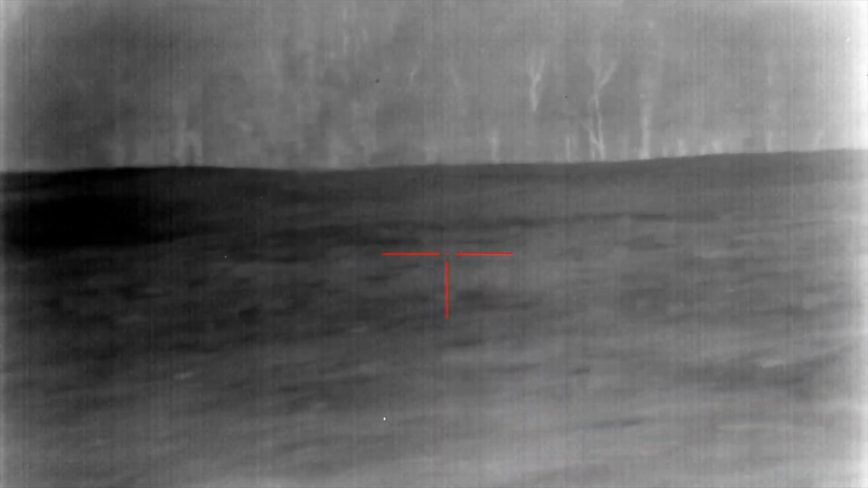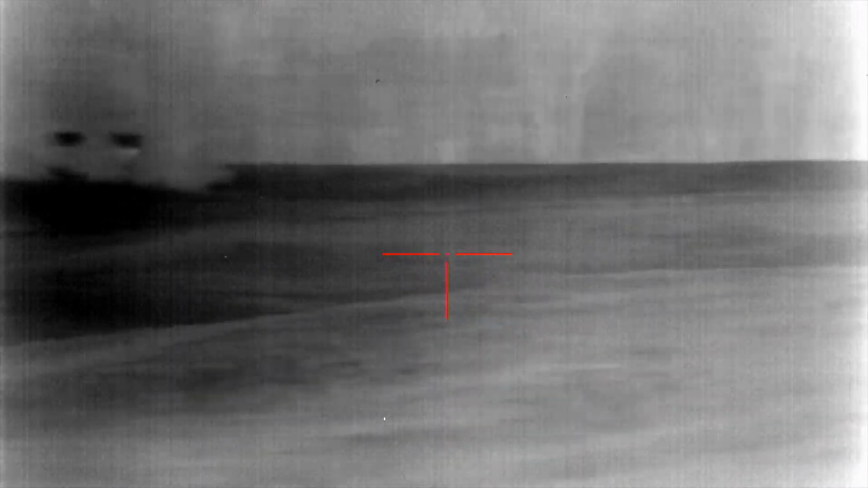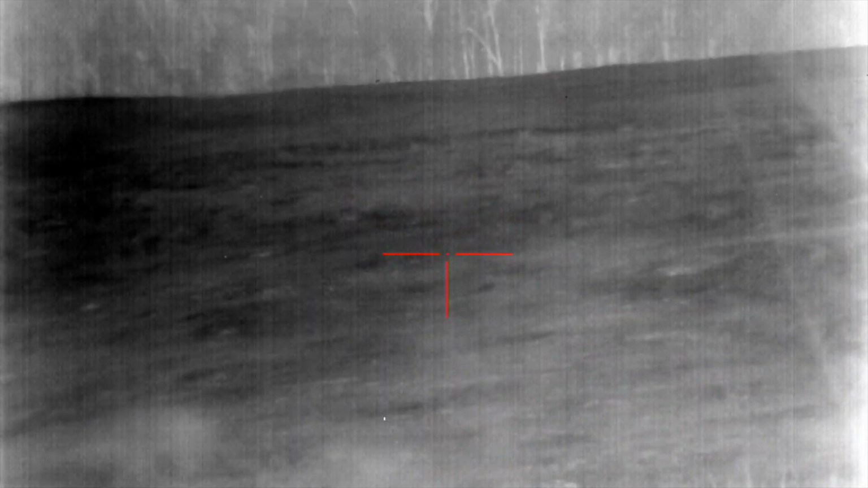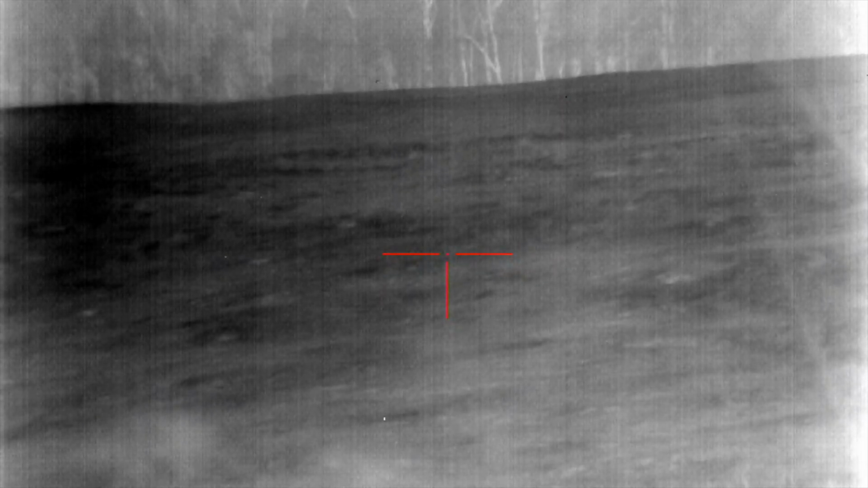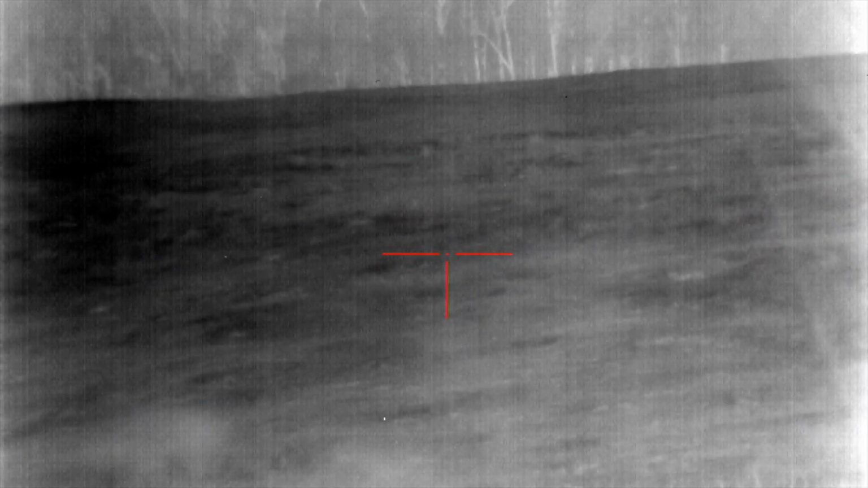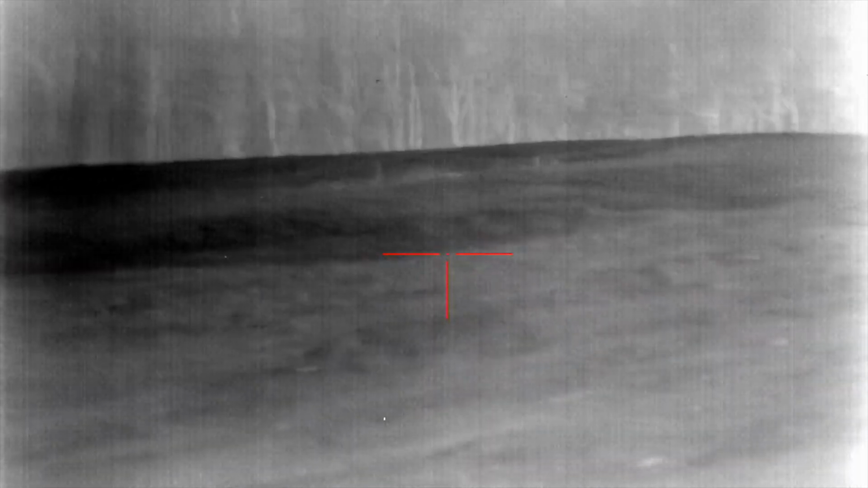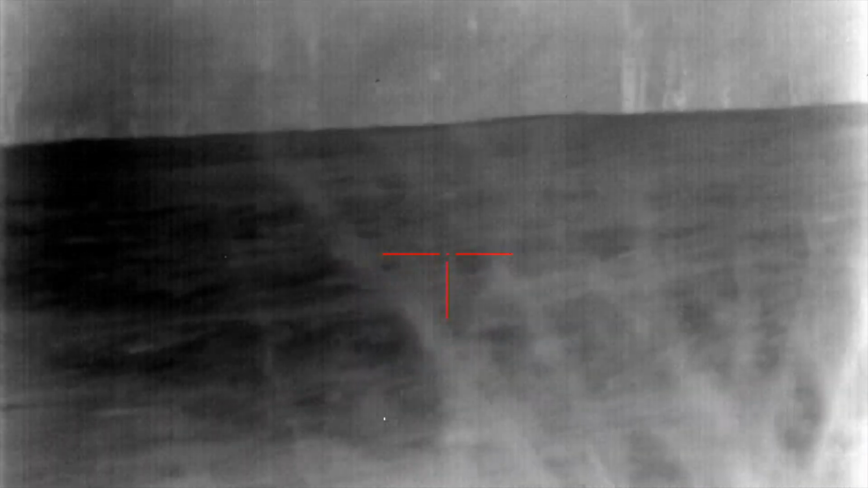So guys, we are literally sitting back to back right now. Guffey and his dad are covering the first two coyotes we heard. Me and Dad are covering this second group of coyotes we just heard. So we're going to see if we can get them fired up enough to maybe come in. These back here on this side were super close.